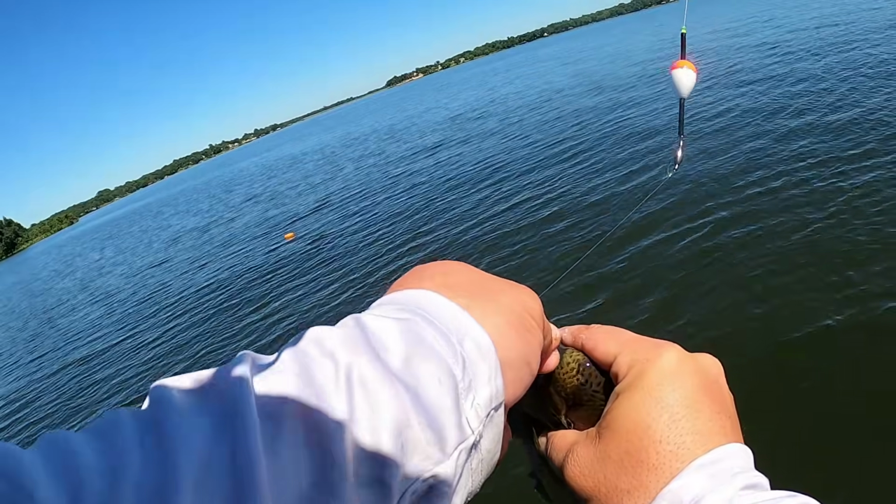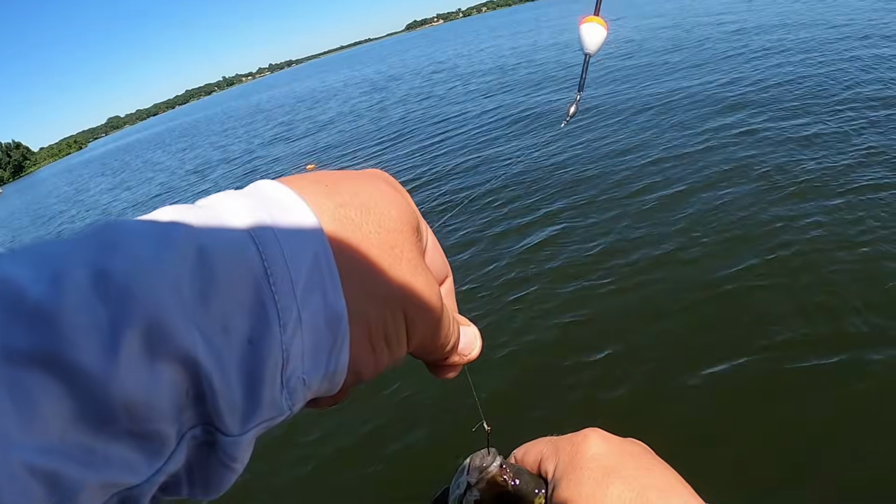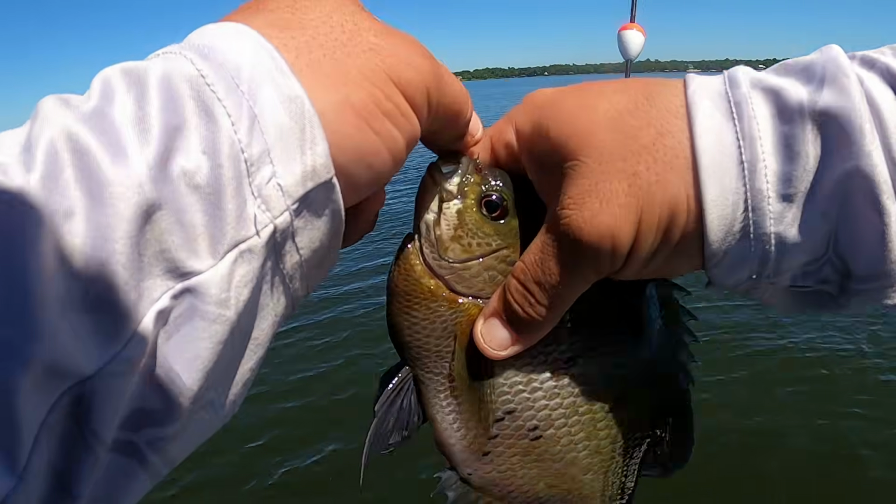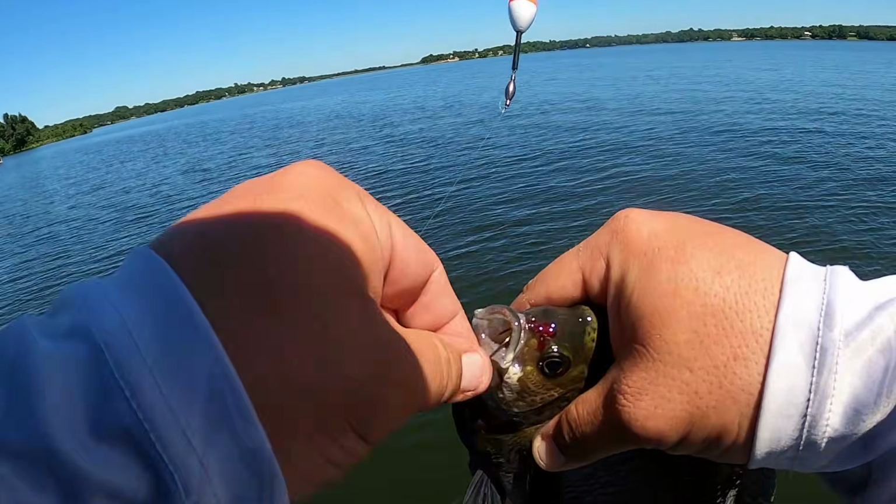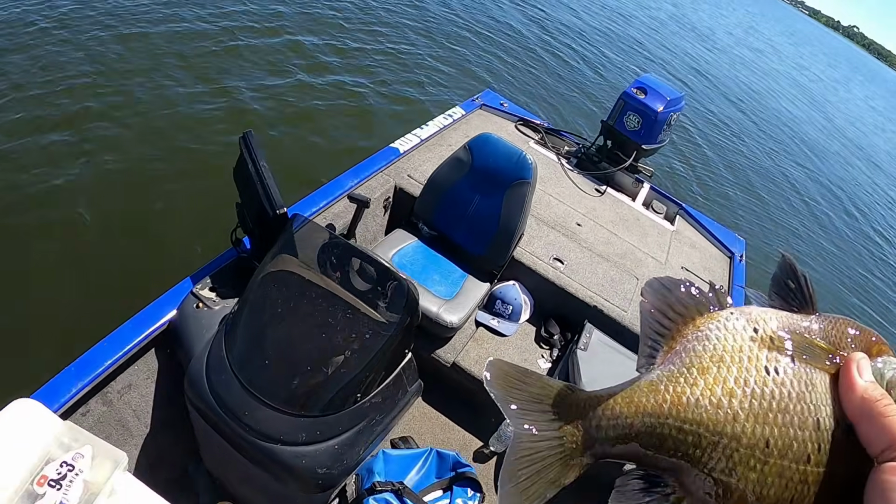Guys, that's one of the biggest of the day. 100%, if I can get the hook out. That hook wasn't coming out. Come on, I can't hold on to him now. Oh gosh, one of the biggest of the day, guys.